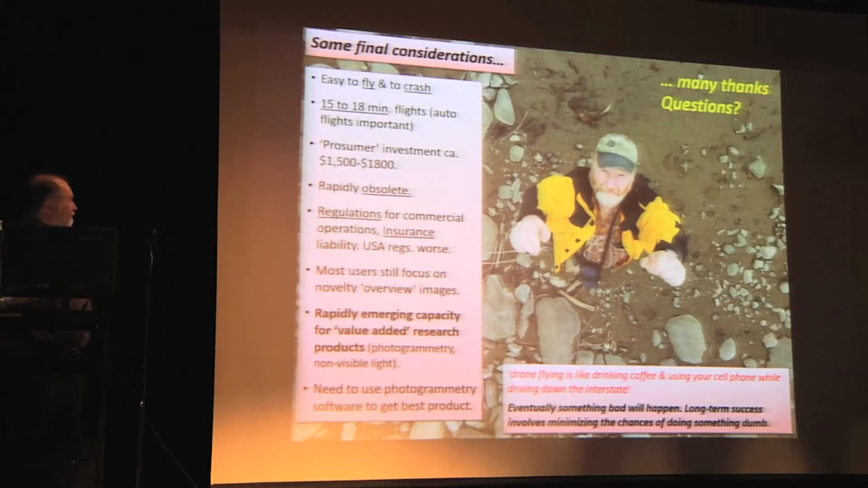Now, the final considerations that I want you to think about are, what can you do with 15 to 18 minutes of flight time? Do you really want to invest something like $1,500 to $1,800 in a plastic toy that you might crash on your first flight? And this stuff isn't insurable. Also, that investment rapidly becomes obsolete. And there's all kinds of emerging regulations that make it difficult.